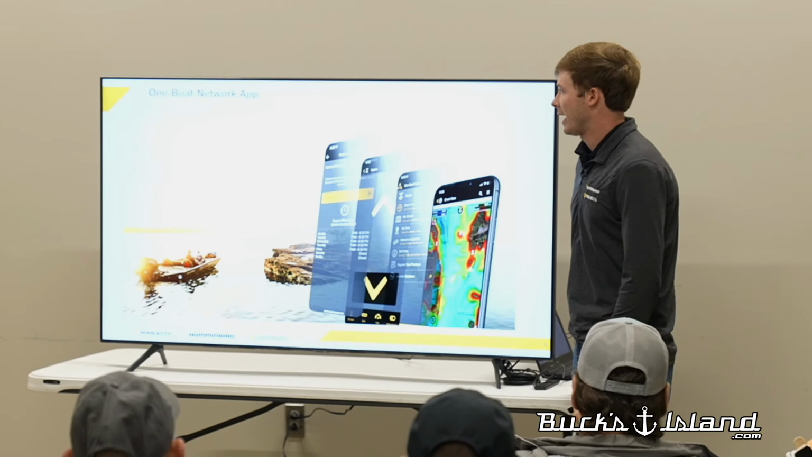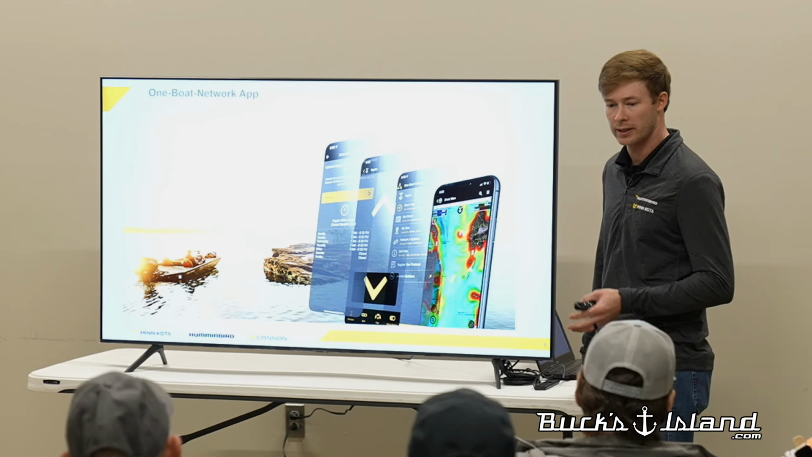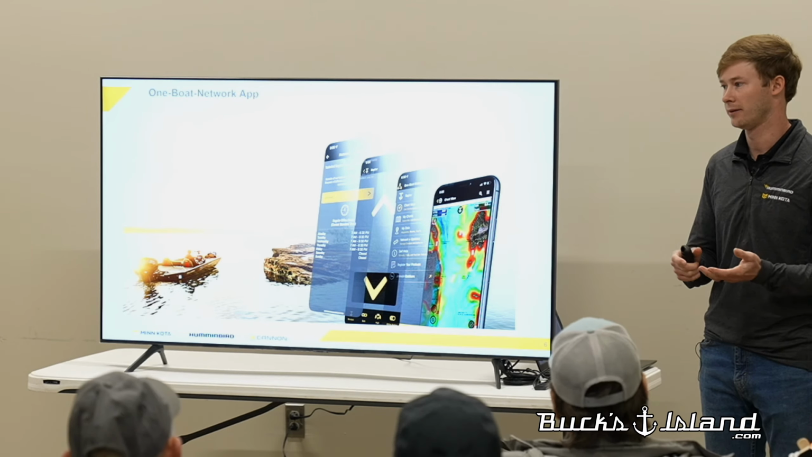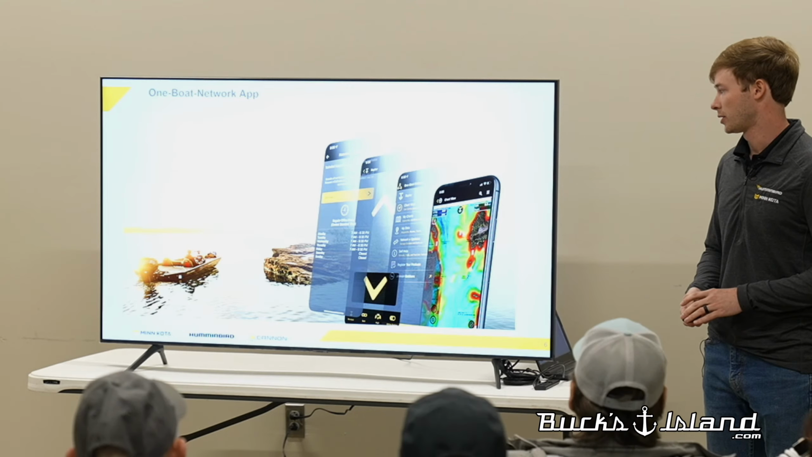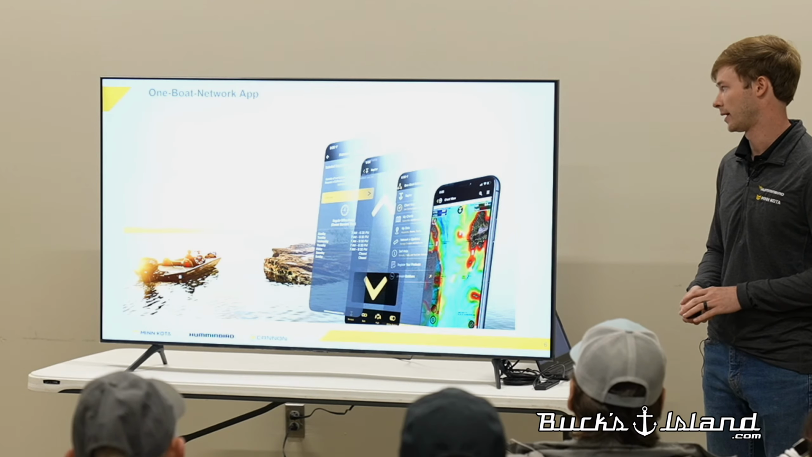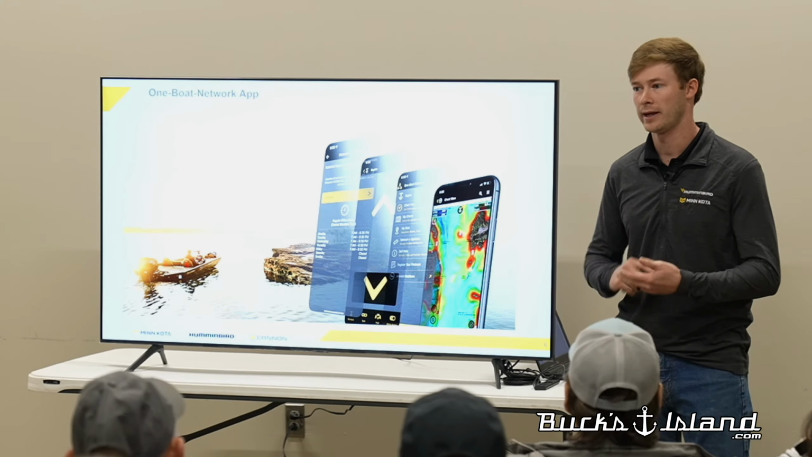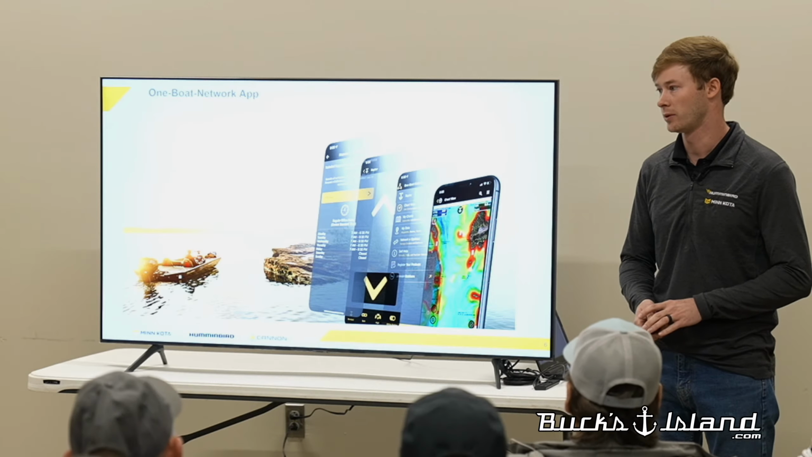So we have a new One Boat Network app, and this is just giving you the ability to look at LakeMaster premium maps on your Apple or Android or iPad device here. You can actually go in here and purchase a yearly subscription to get the whole United States for $24.99 for the whole chart view. So if you're at home and you want to look at lakes while you're sitting at the house, you don't have to go out to your boat. You can pull this up on the iPad for $24.99.